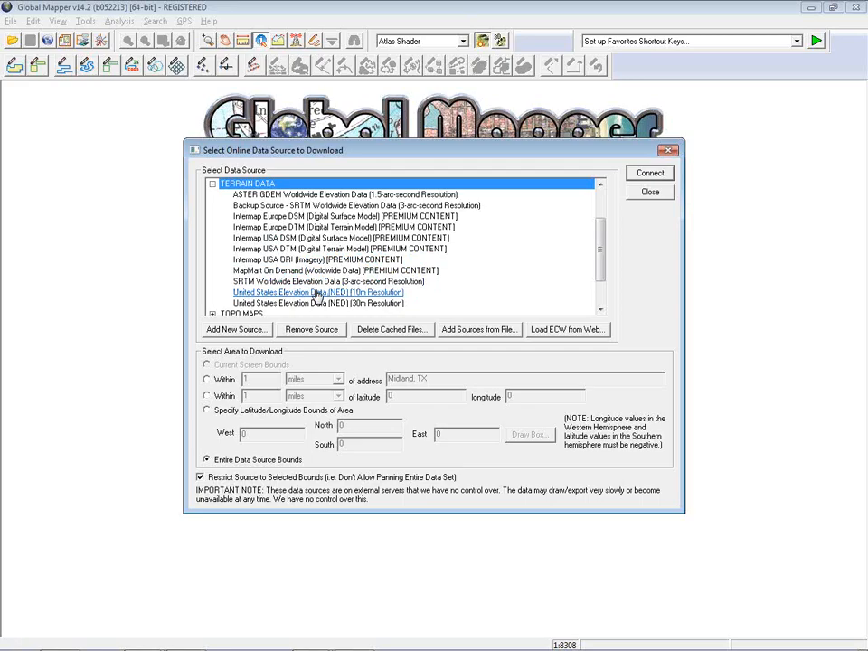And again, specifically to those of you who are within the bounds of the US, we have the US National Elevation Data Set accessible free of charge. You can download that data, save a local copy to your hard drive, and have access to that 10-meter resolution elevation data. We're going to be working with some of that data a little bit later in the presentation.